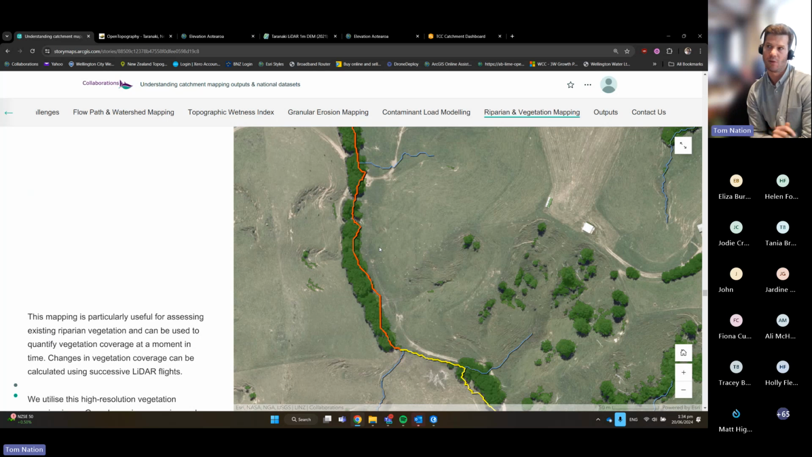And so in Taranaki, we've generated this layer for improving our erosion cover factor, but we've also got it there, and it can tie into what the Taranaki Regional Council already know about their riparian planting program. So it's got some uses beyond what we're using it for, and we're going to start to try and use it a little bit more in the future.